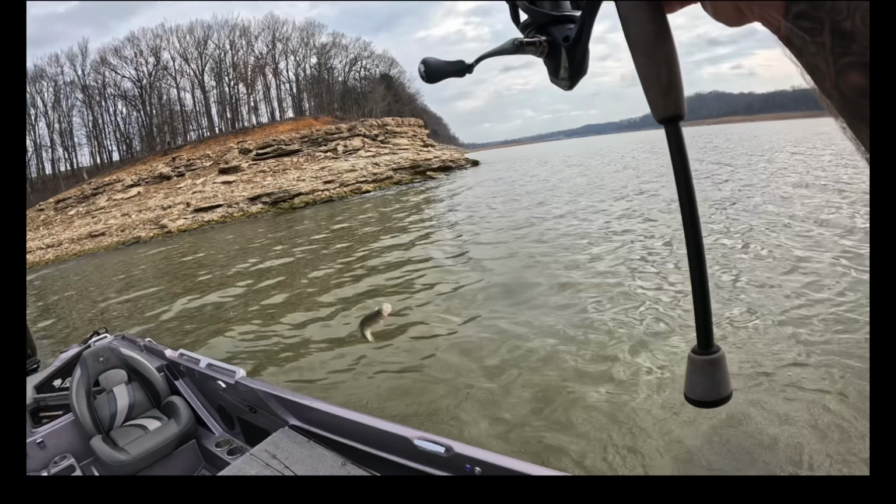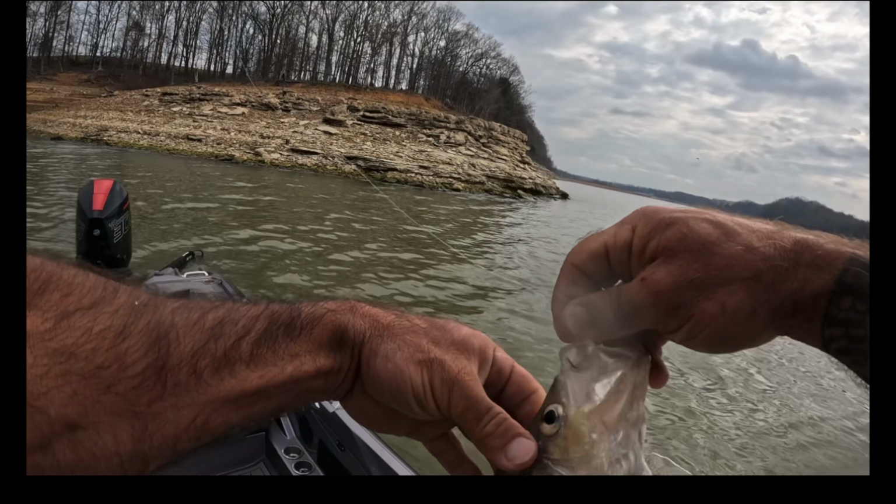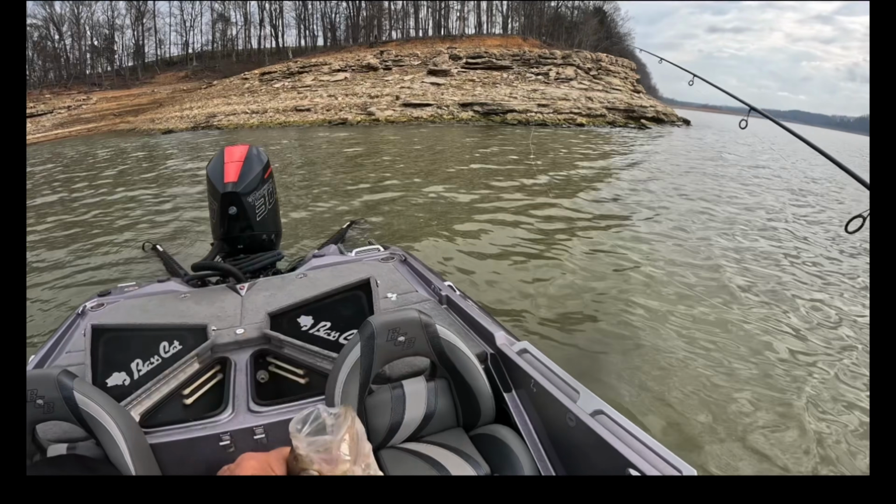Another nice fish. Another one goes 13 inches. Beautiful.